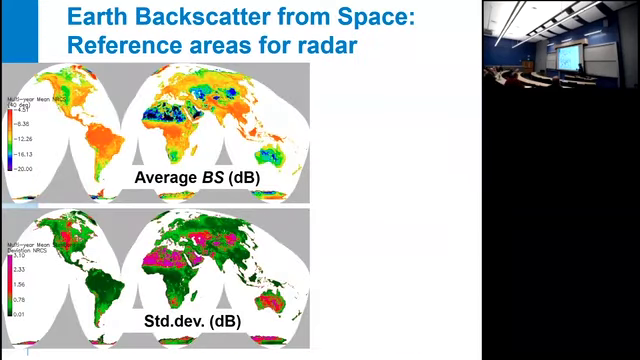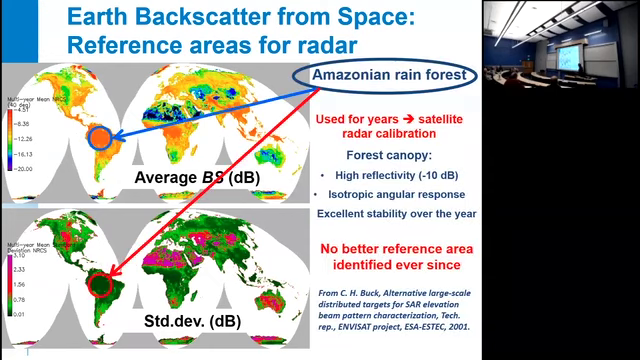I do like this image. They're wonderful. That's the backscatter strength of the Earth, the average value for the upper plot, and its standard deviation over the year on the lowest one. From this, satellite users identified a very interesting region, that's the Amazonian forest in Brazil.